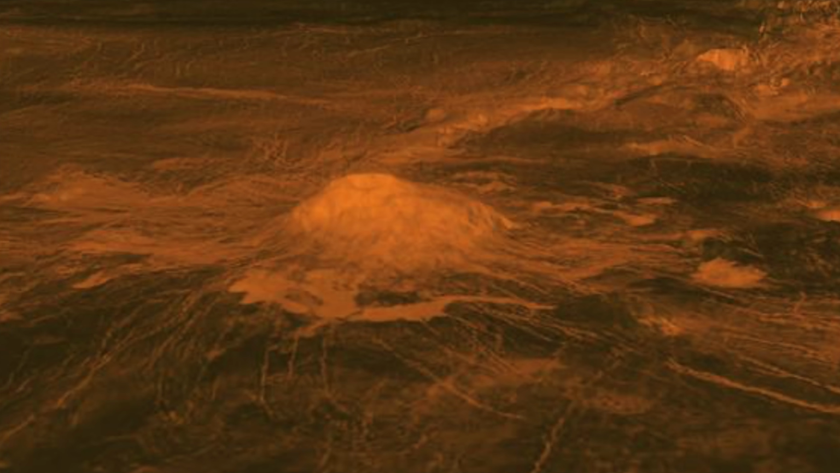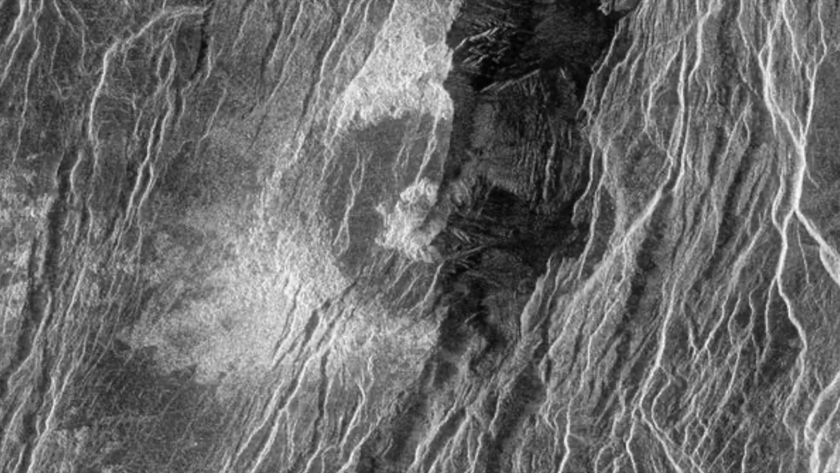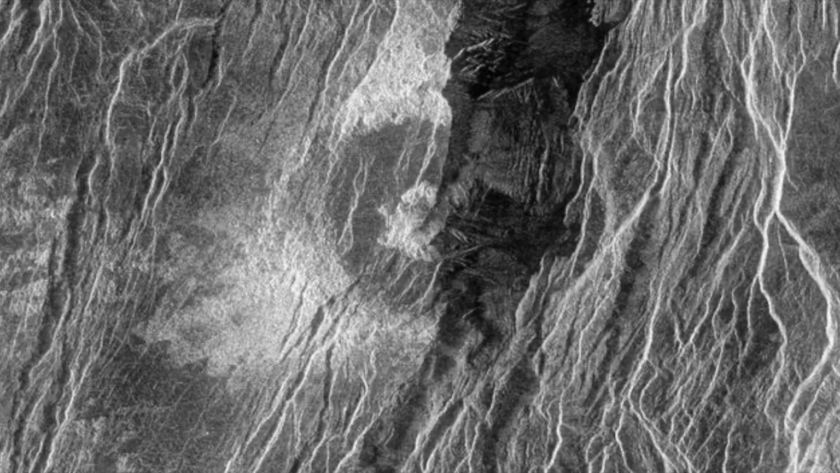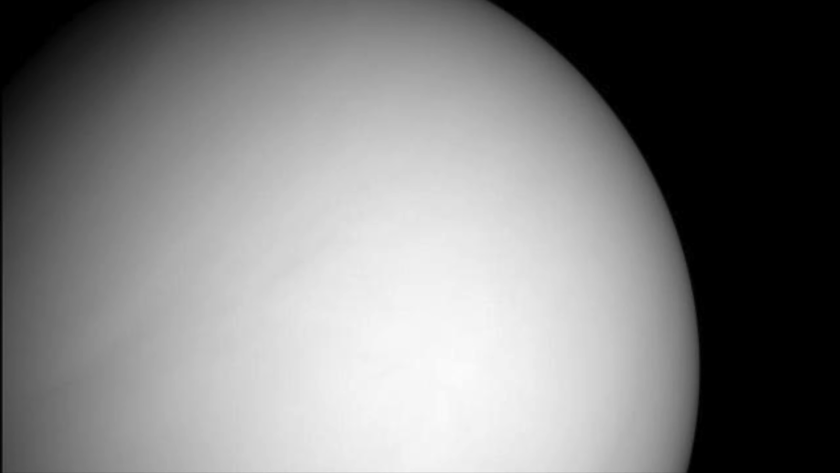Radar images reveal volcanic regions on Venus, characterized by radial and concentric patterns, indicating numerous volcanic flows and domes. The planet has no moons or rings, unlike many of its solar system neighbors.